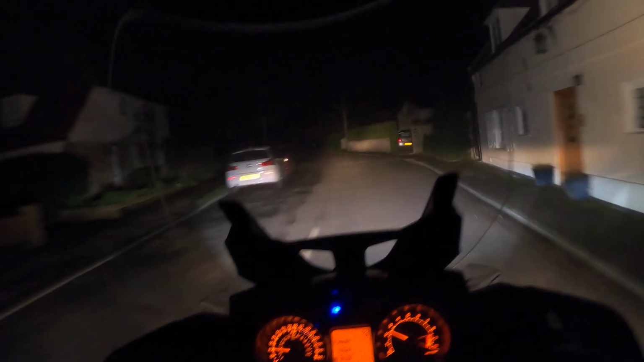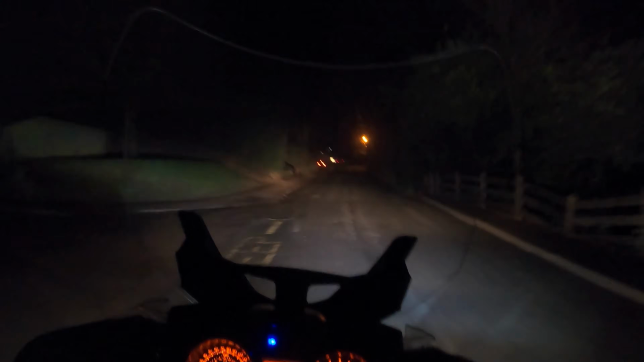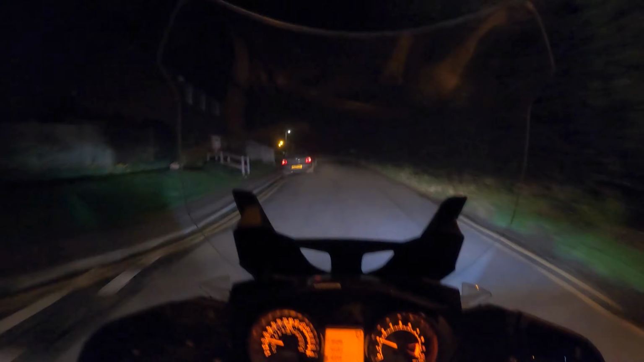So love it or hate it, riding at night is something that you may have to do at some point. I used to do a lot of riding at night when I first started riding. It was my only form of transport when I was in my teens. I used to enjoy riding on a lot of the country roads at night time and having a good look around, and it was fine, and I used to ride in all sorts of different weather conditions.